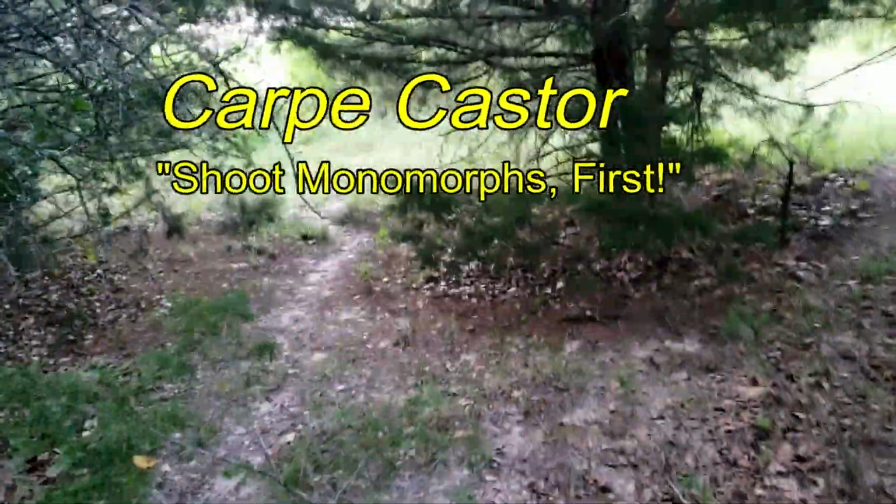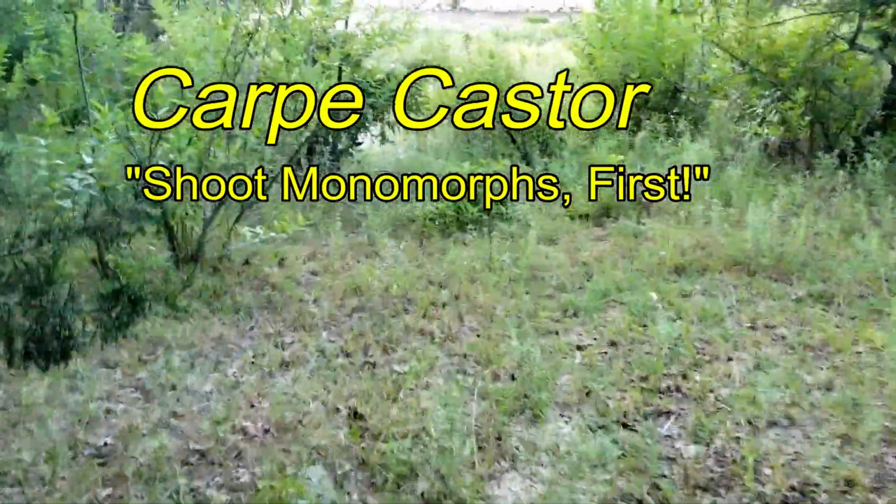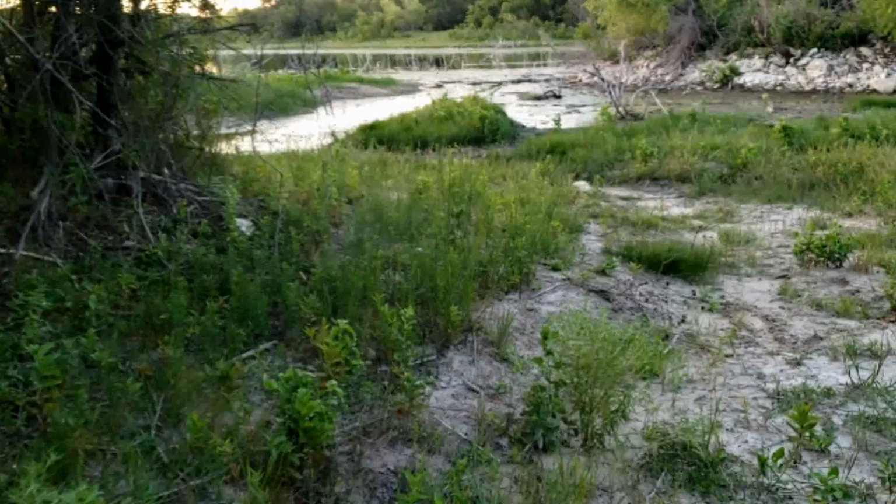Carpe Castor went beaver hunting up in North Texas. I'm on a small lake I've been on several times, but only twice previously this year. And I'm walking to an area that was previously flooded by the lake. The water level's way down right now.